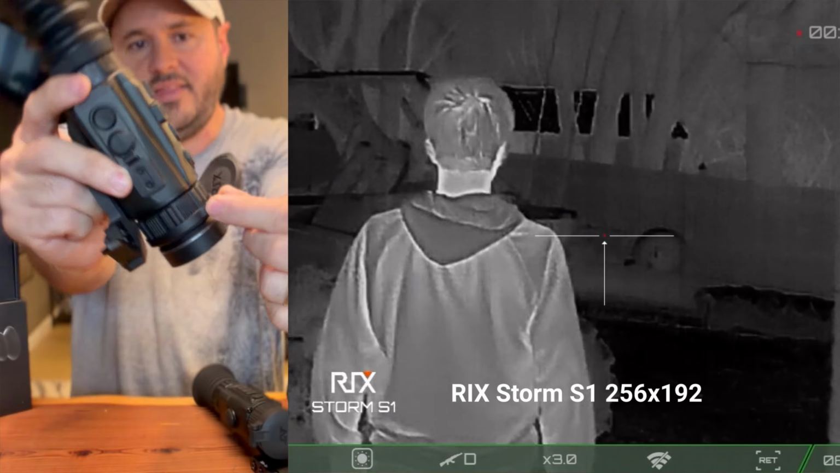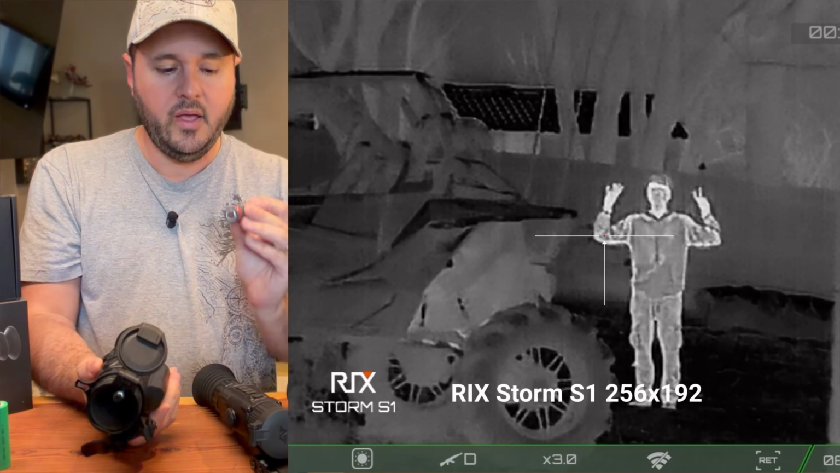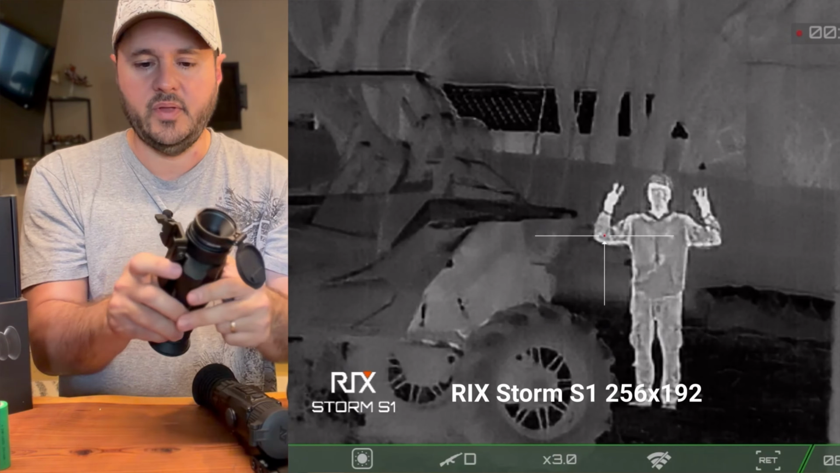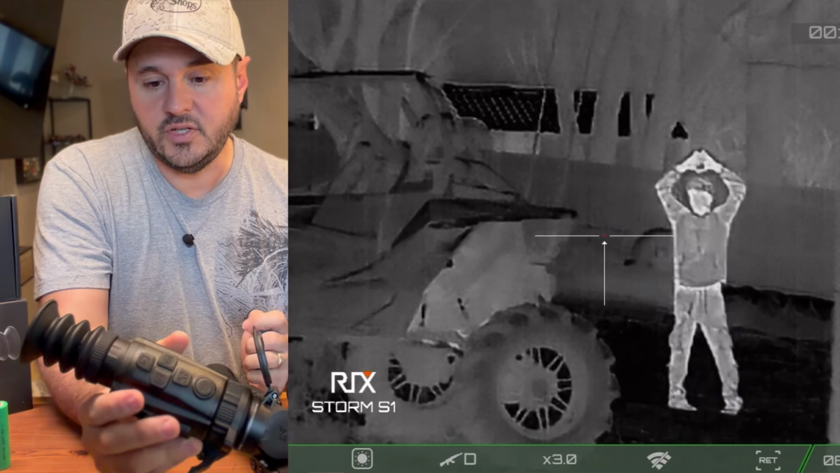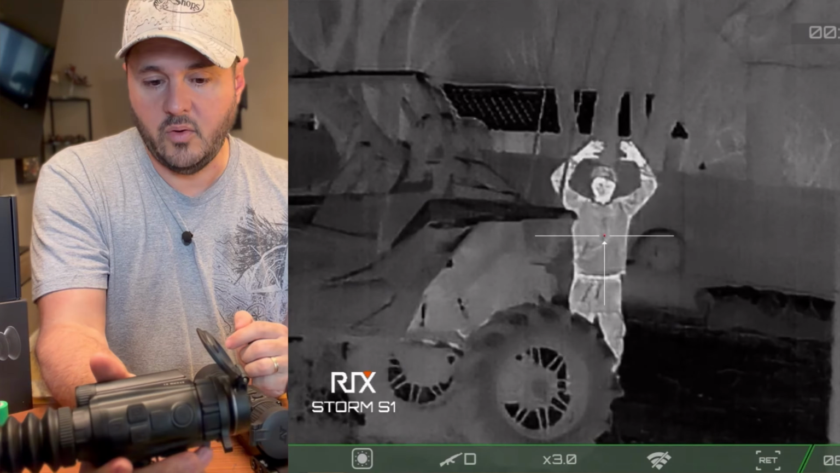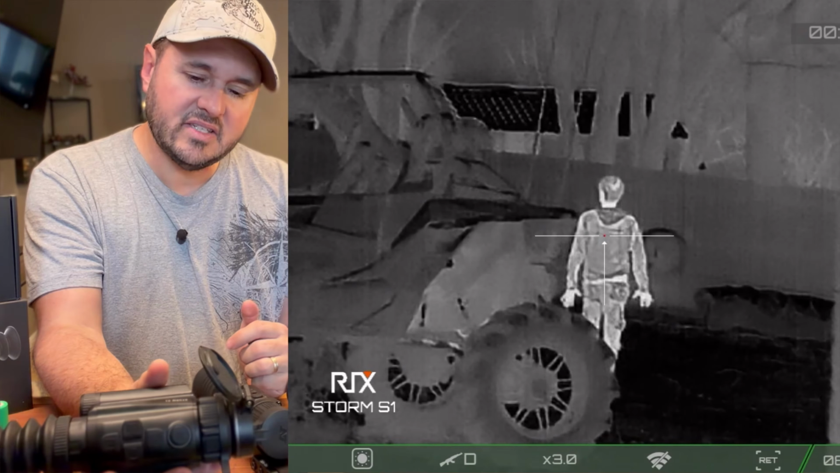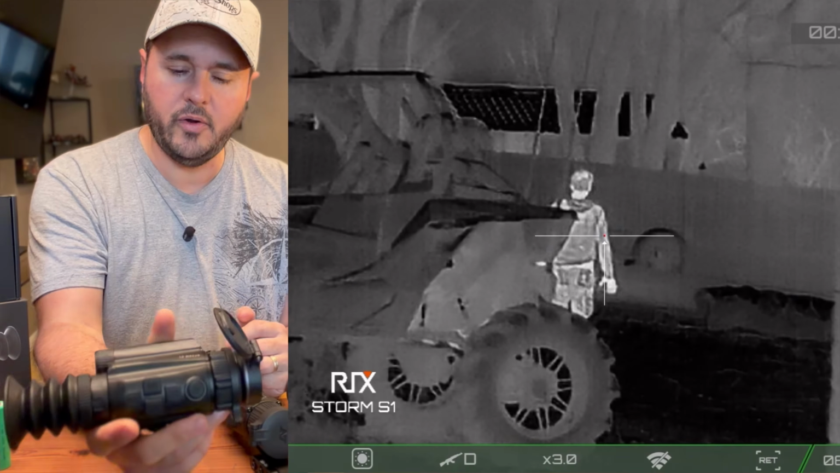Their app runs good. Their menu runs good. They have nice batteries. They have the zoom. They have the quick disconnect. They have all the little features that you want. And the image is not horrible. You could use this. You might not want to use this on a 308, but a 22, something with a lot lower recoil, or maybe even a 300 blackout, maybe a 556. You don't want too much crazy recoil, but